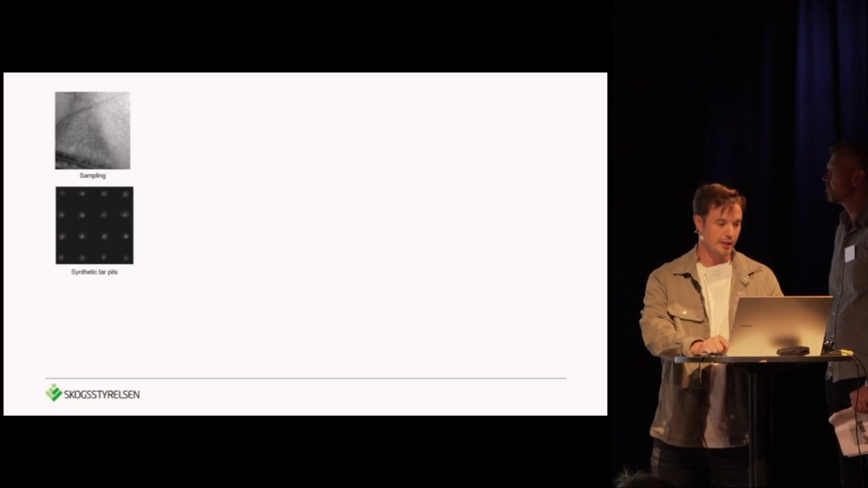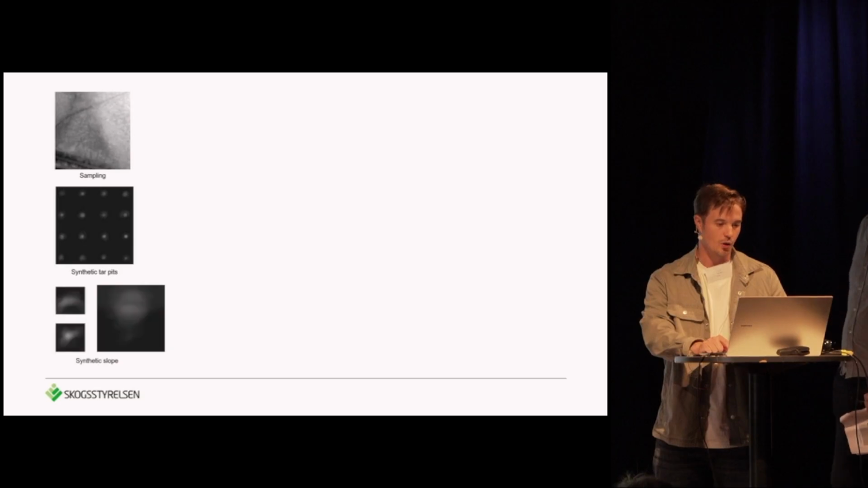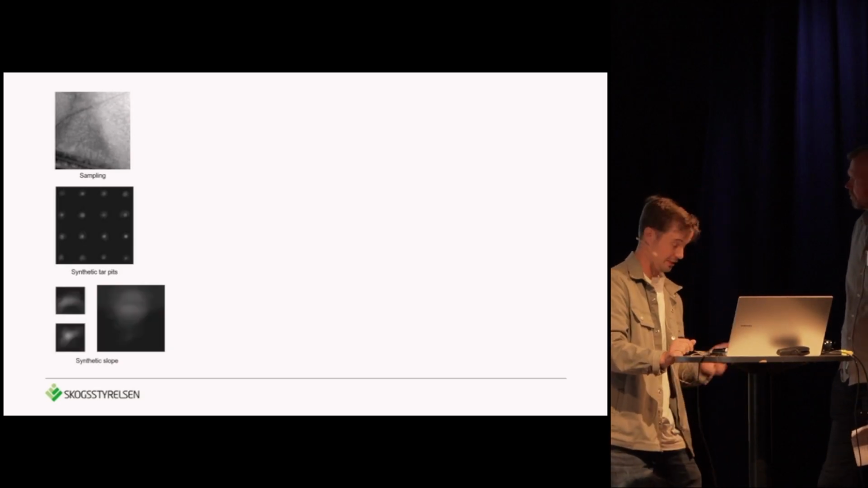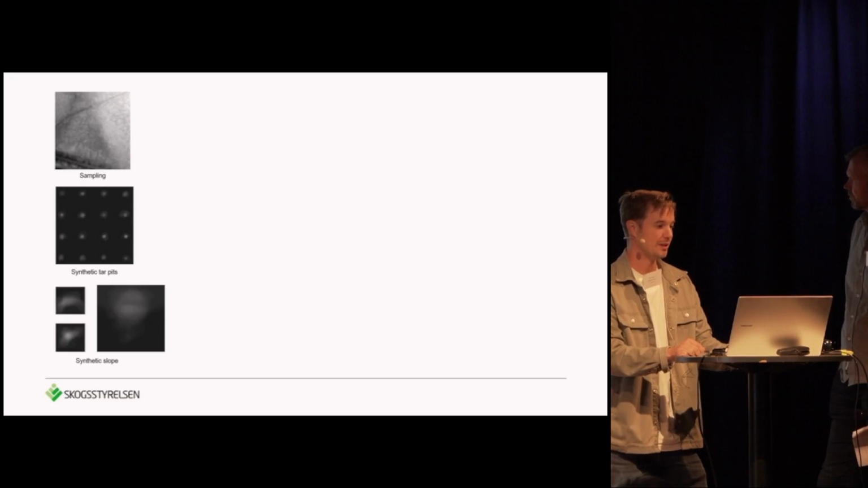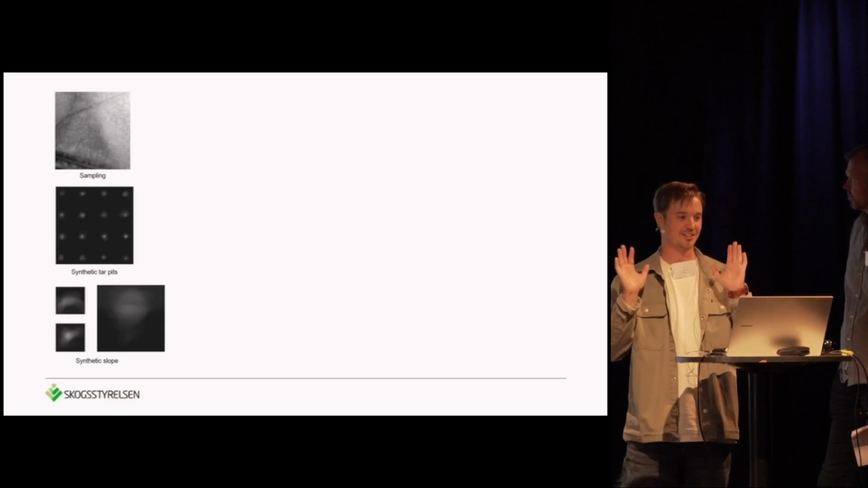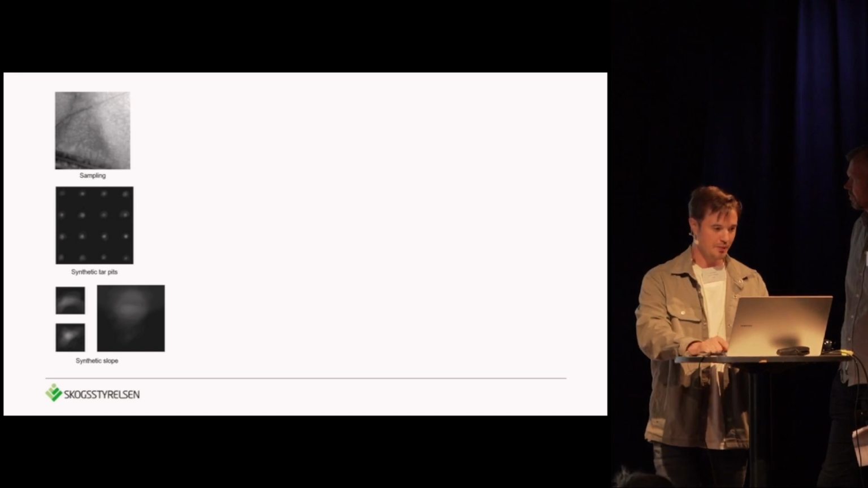And we created the synthetic tar pits. Also, they occur often in slopes, something Cecilia also taught us. So we want a synthetic slope as well in the image.